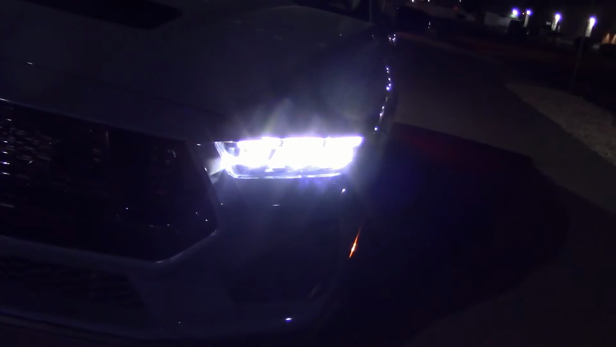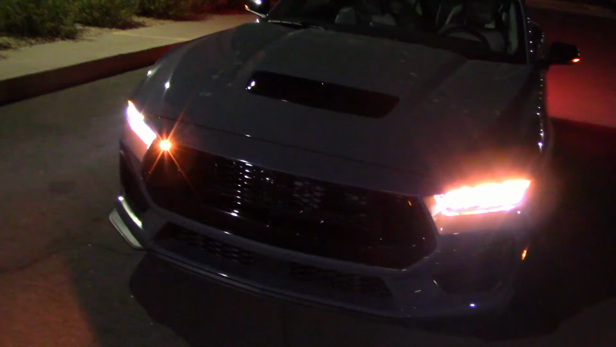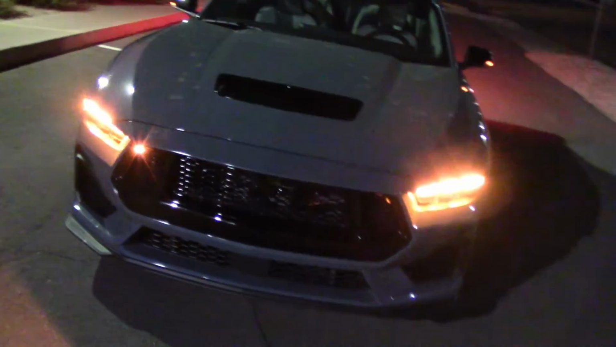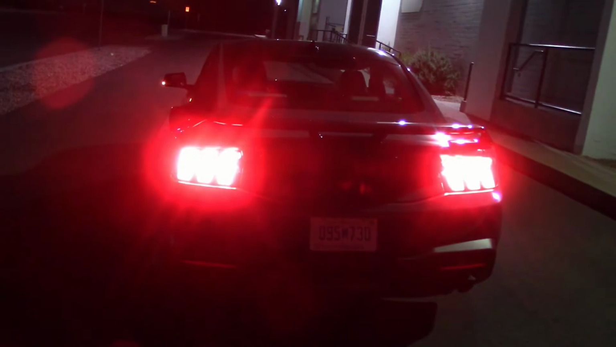Got the low beams all, triple beam. Here we have the emergency blinkers. Wow, they're bright too. Got some on the mirrors. And the front end being drowned out by the headlights. All right, the headlights off. Far easier to see. And here it really doesn't make much difference.